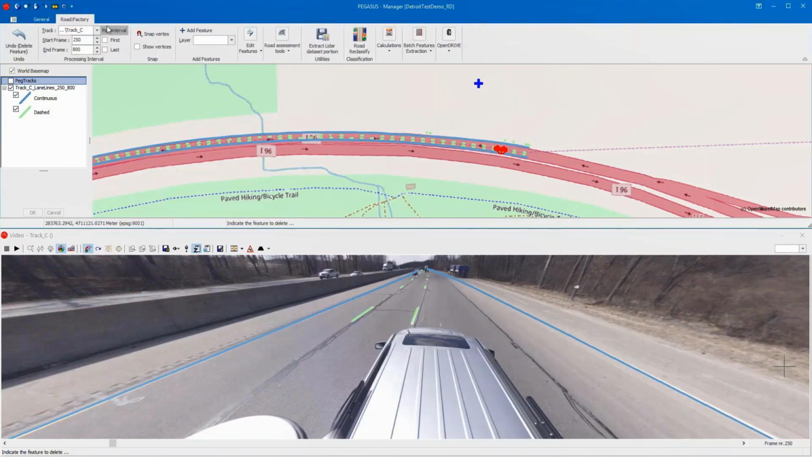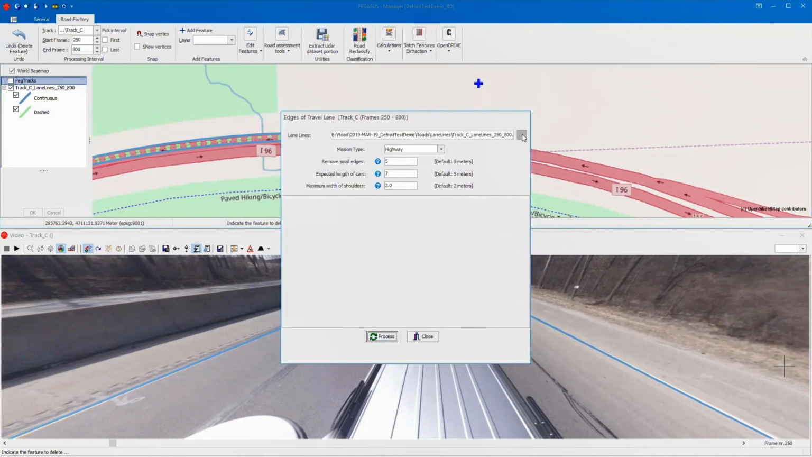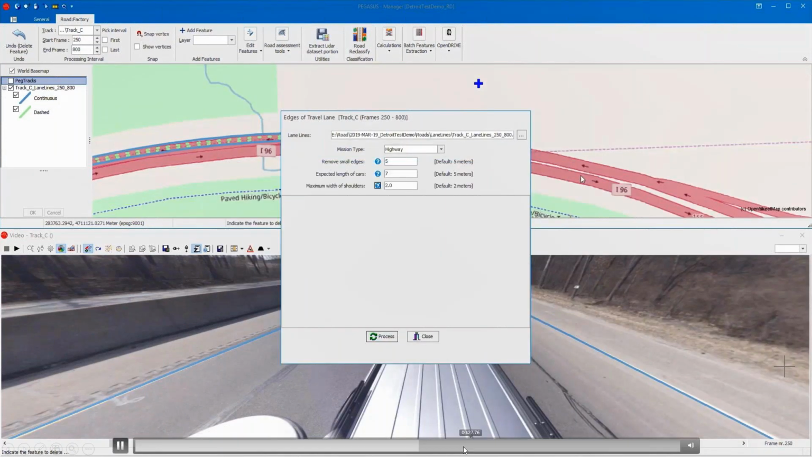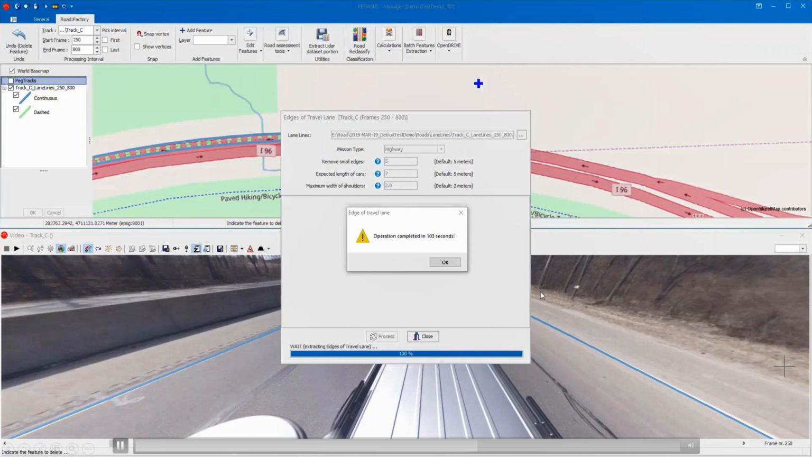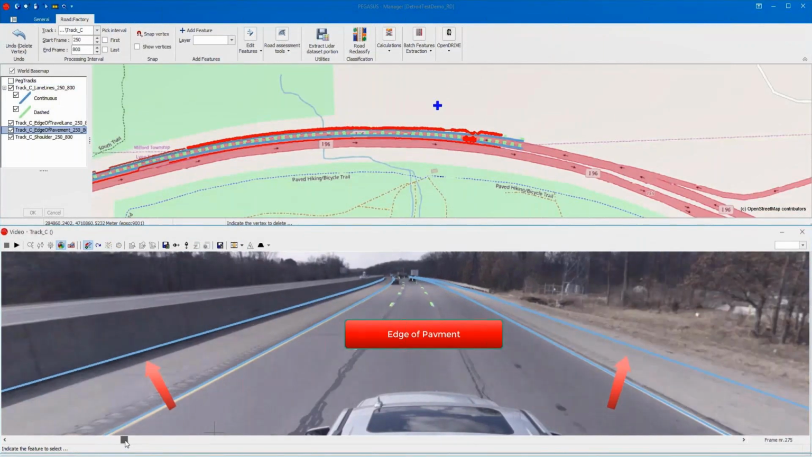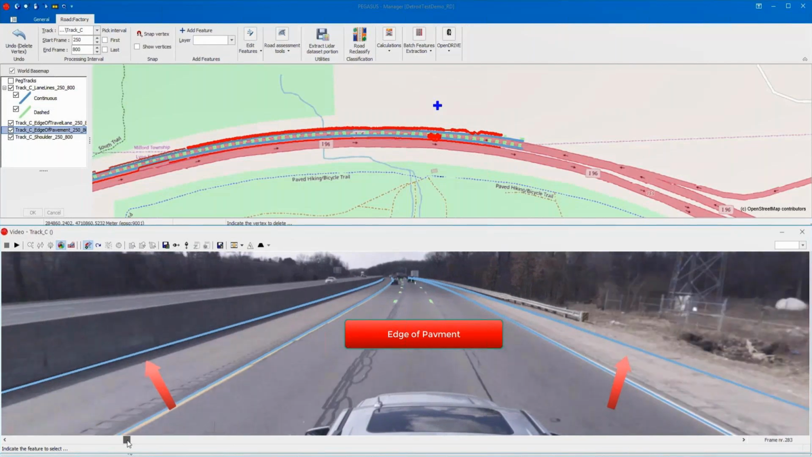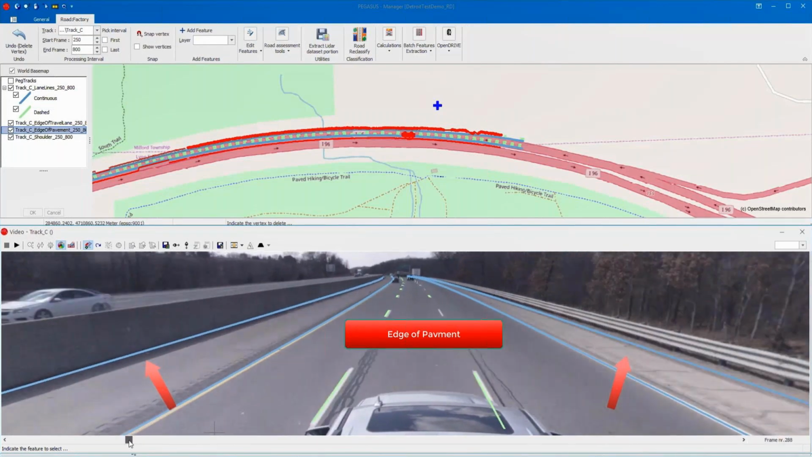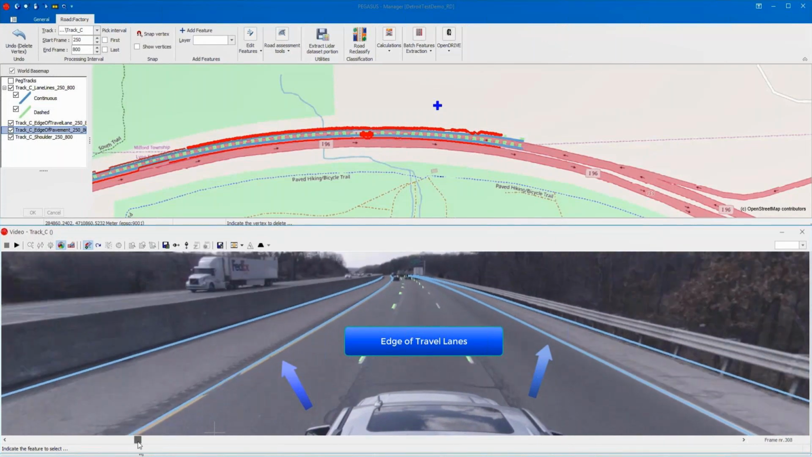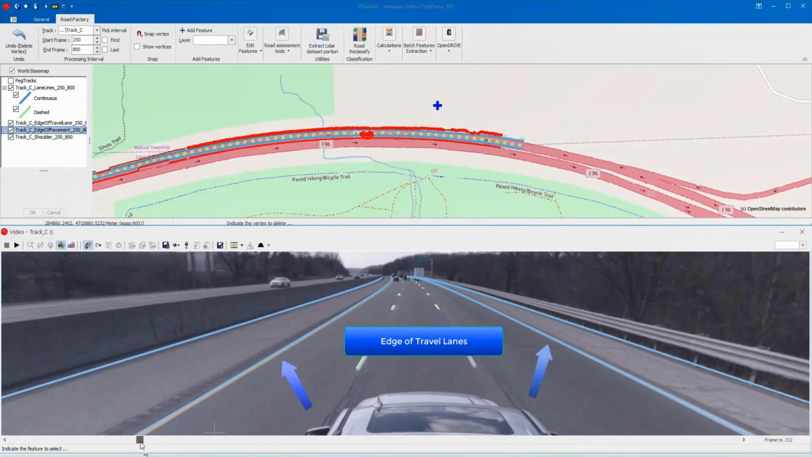So just like before, we set the track and the frame range, open the tool, and review the settings and the tool tips. So after processing, we can see that we've determined the edge of pavement and the edge of the traveled way. We can also review a polygonal area of the shoulder if we choose to do so.